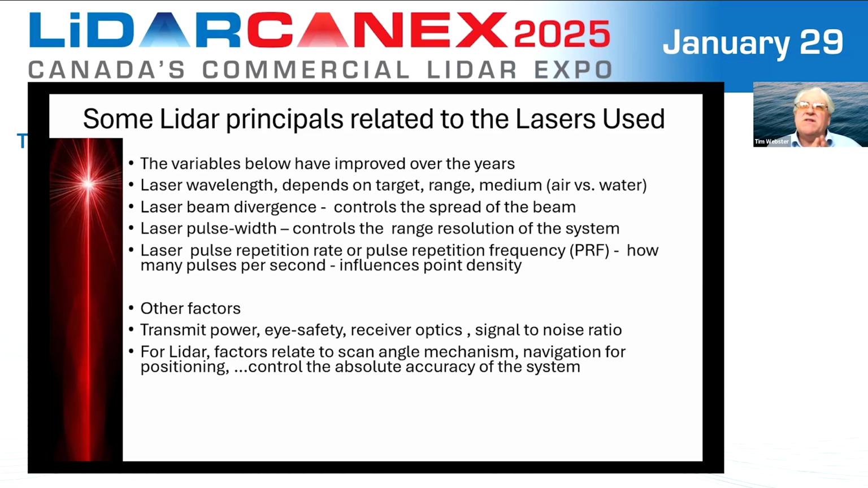So the ability to separate two targets that are being reflected by that pulse: how close can those targets be for us to still be able to resolve them? The laser pulse repetition rate, or the pulse repetition frequency, PRF. This is essentially how many times that laser can pulse per second. And of course, this influences the point density.